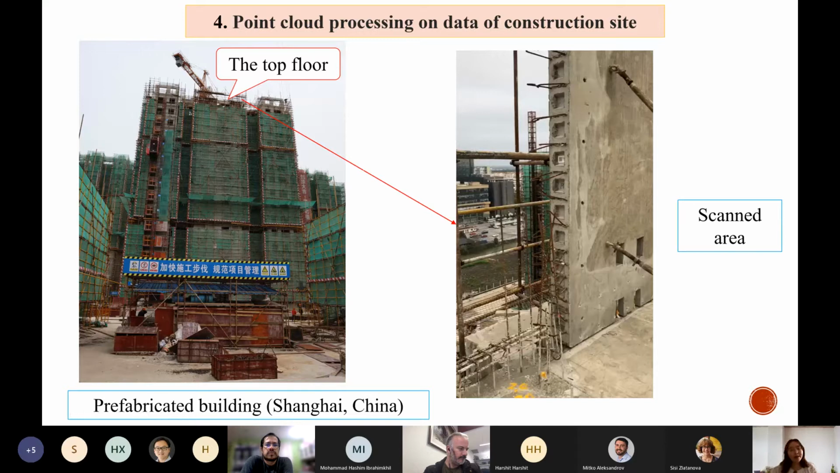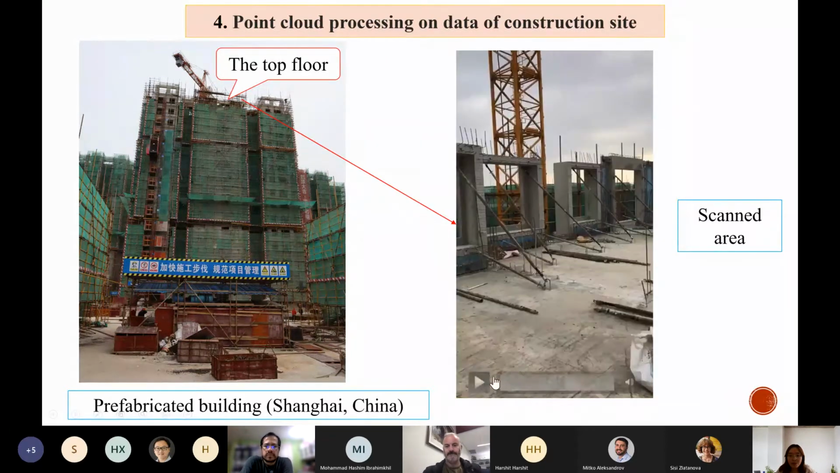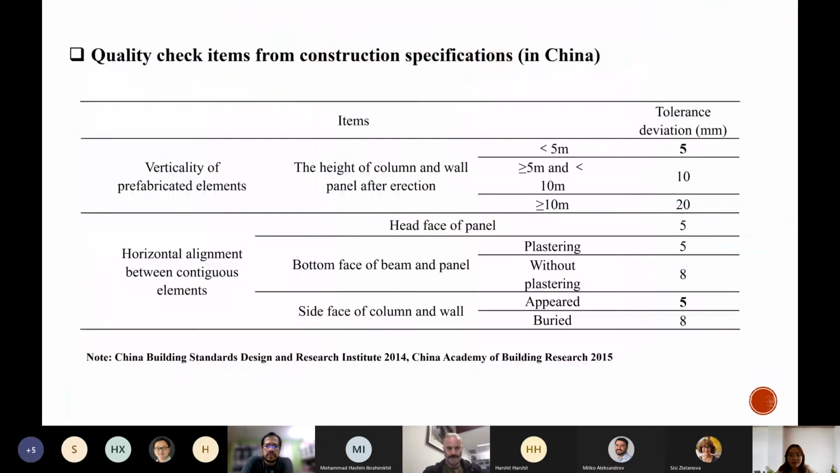Then this is the case that I used in this research. This is a prefabricated building in Shanghai, China. What I scanned is the top floor of this building. The whole building uses prefabricated wall panels, and this is the scanned area. I scanned these wall panels for the following check.